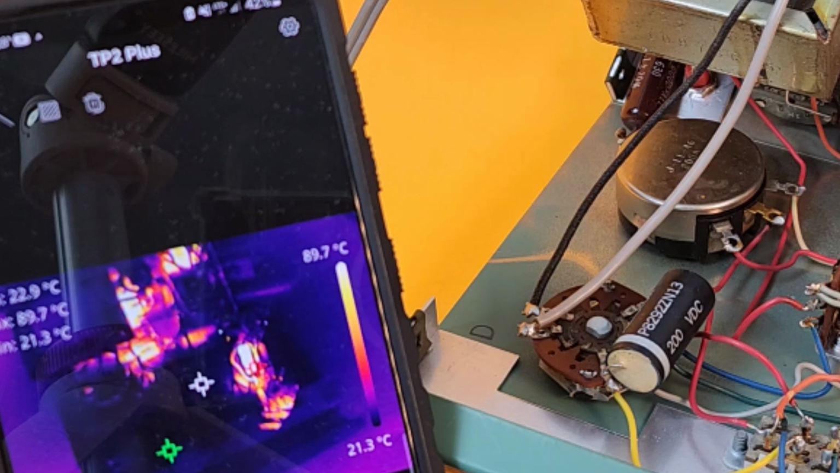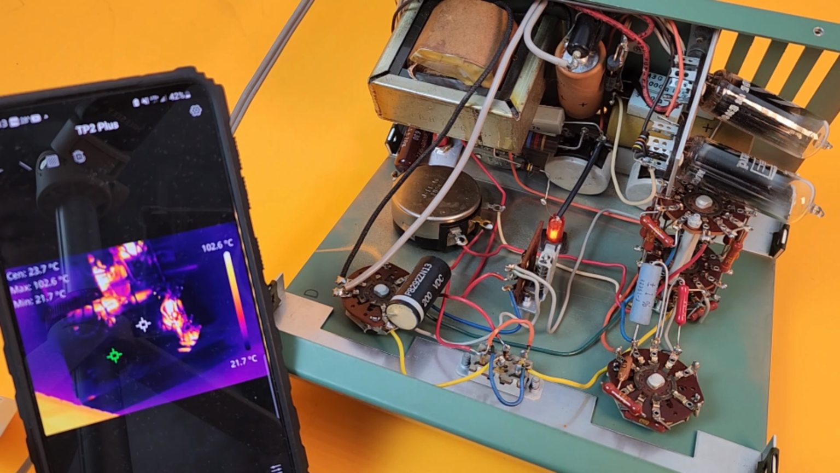So that Heathkit is warming up, as you can see, and man, oh man, those tubes are glowing hot. Now, unfortunately, there's no manual zoom, so if I've got to get in close, I've got to take it off the tripod and use it in my hands.